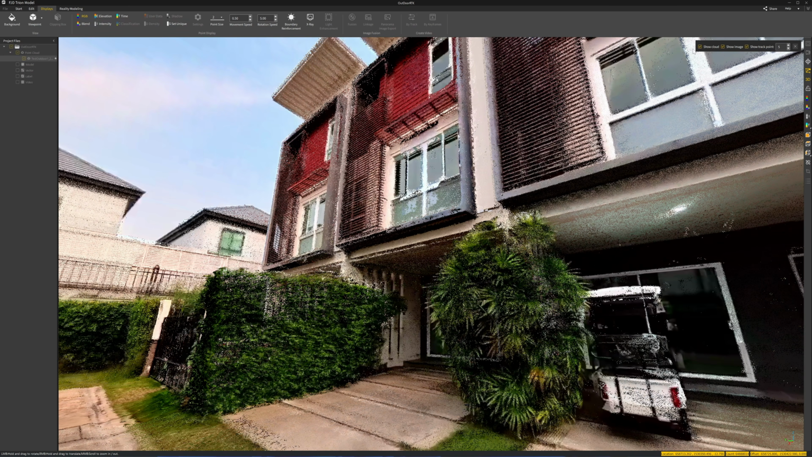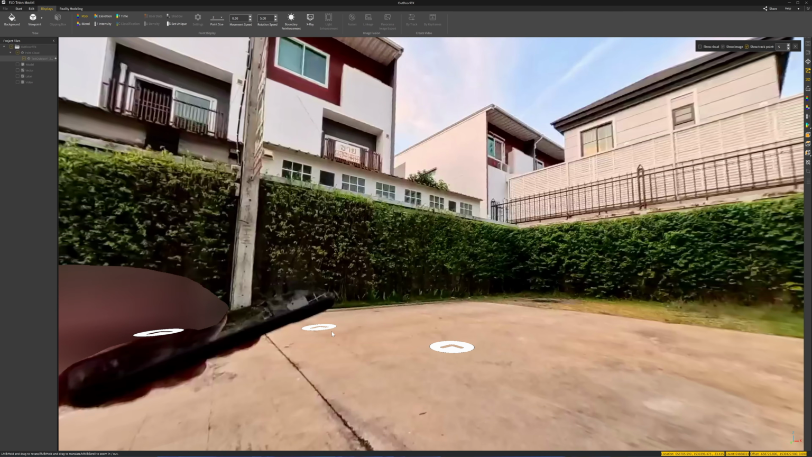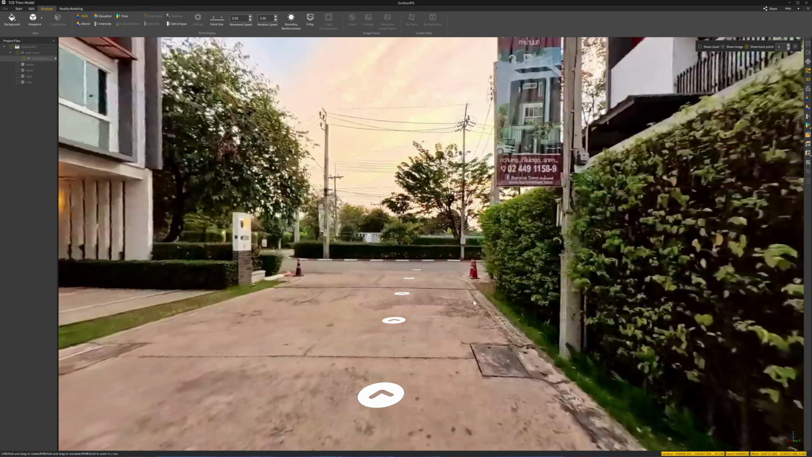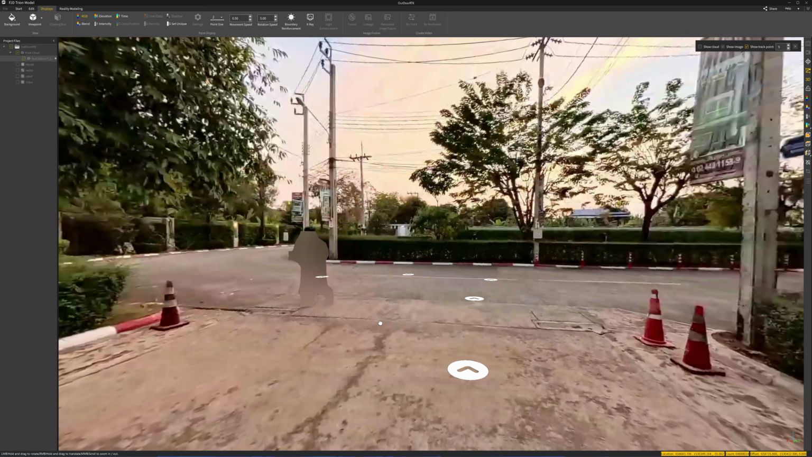But if you click on this here, I will turn off the point cloud. In fact, it's a photograph from the Insta360. So I'm going to double click here. So it will just walk on the ground, same as Google Maps, and you can see here it even erased the pedestrian out from the scene automatically.